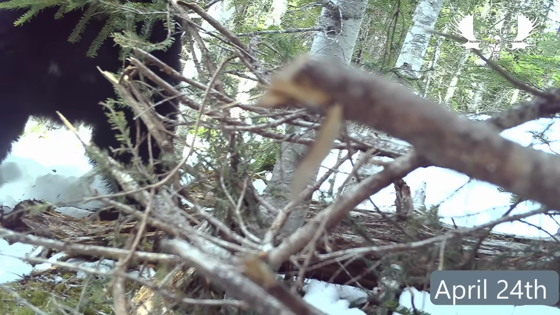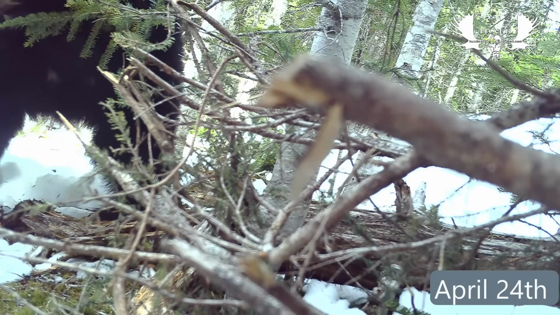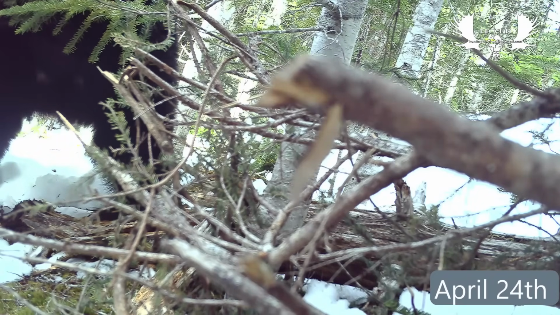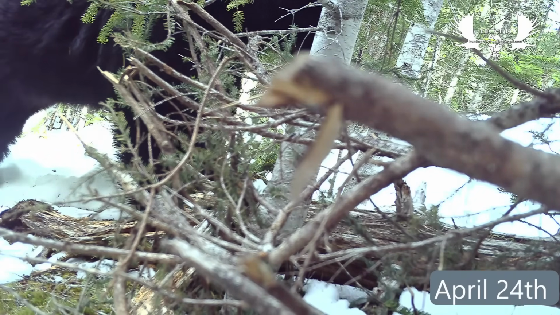Even though the camera's twisted sideways, he walks right in front of the camera, and you can see that something's wrong with his, I think it's his left paw. All the fur's rubbed off on the back side, so it's either deformed or he broke it or something went wrong. And then the second video, well, I'm going to let you guys decide.